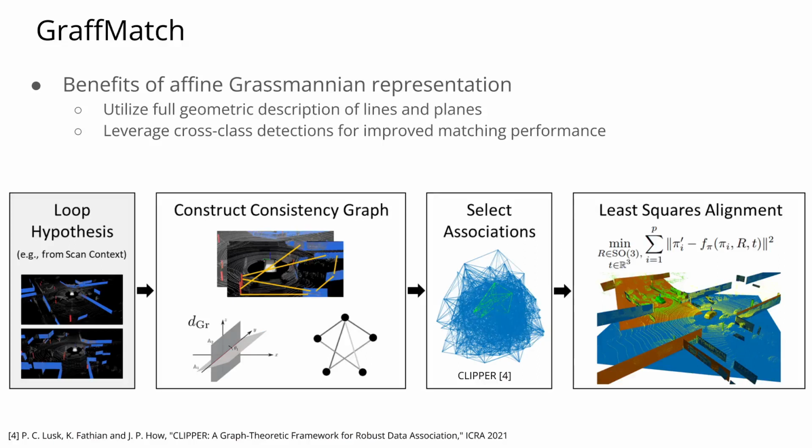Our graph match algorithm is able to globally match and register line and plane landmarks without any initial guess. By using the affine Grassmannian representation, GraphMatch is able to use the full geometric description of these landmarks. Interestingly, although we do not match lines and planes, because we can calculate the distance between subspaces of differing dimension, we can leverage cross-class distances to improve matching performance.